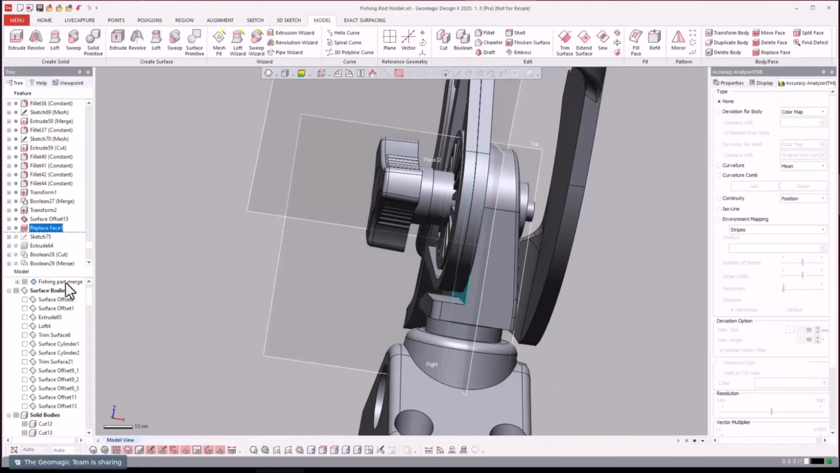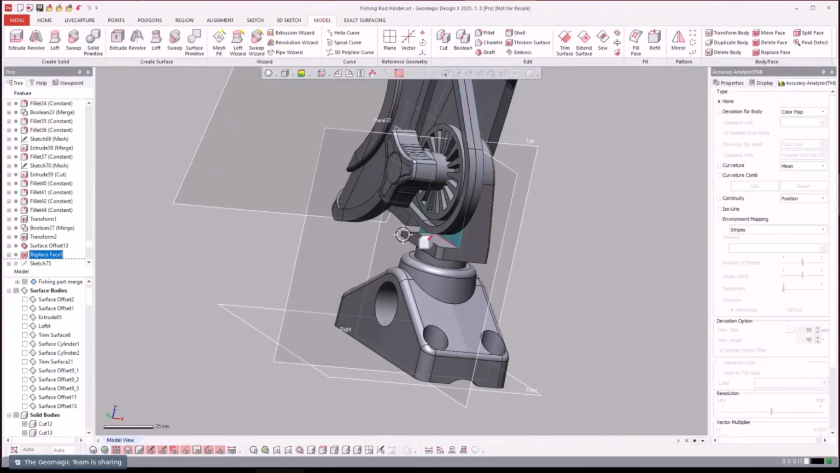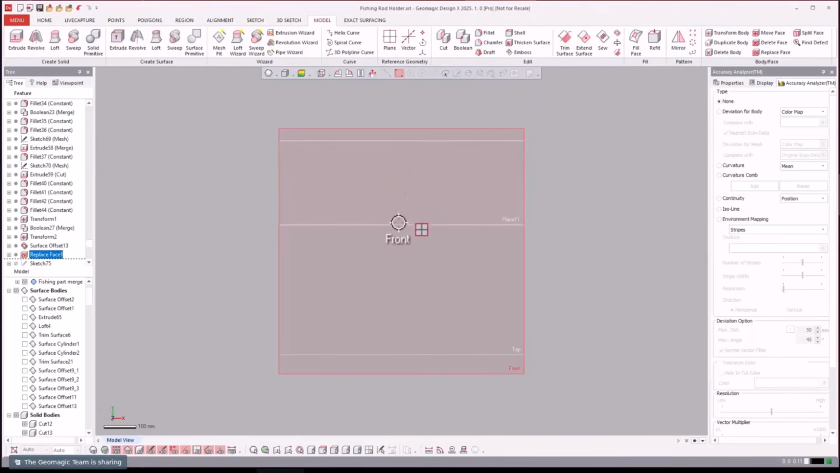Because they moved it, right? So they did a replace face and made it so this face is coincident with that one, and it can actually rotate. And let's just get everything back to normal here.